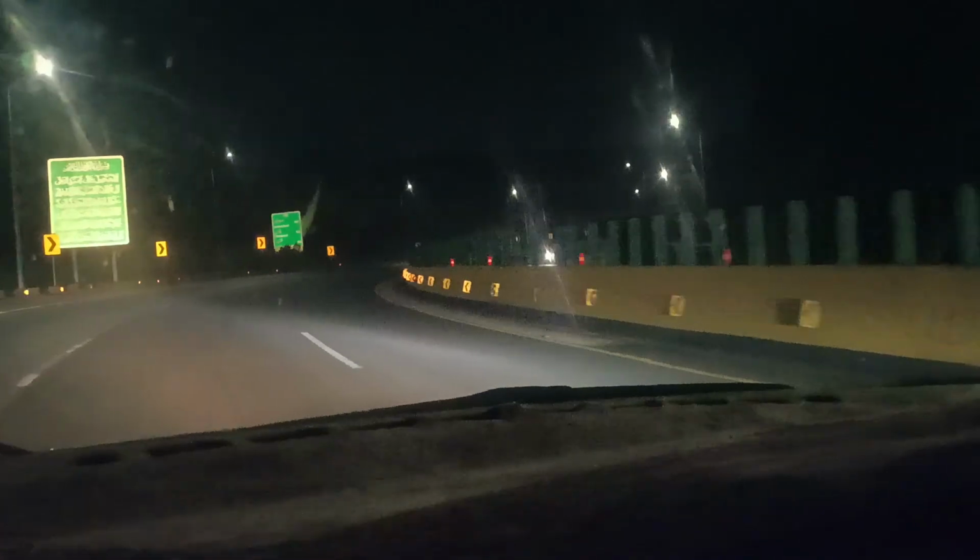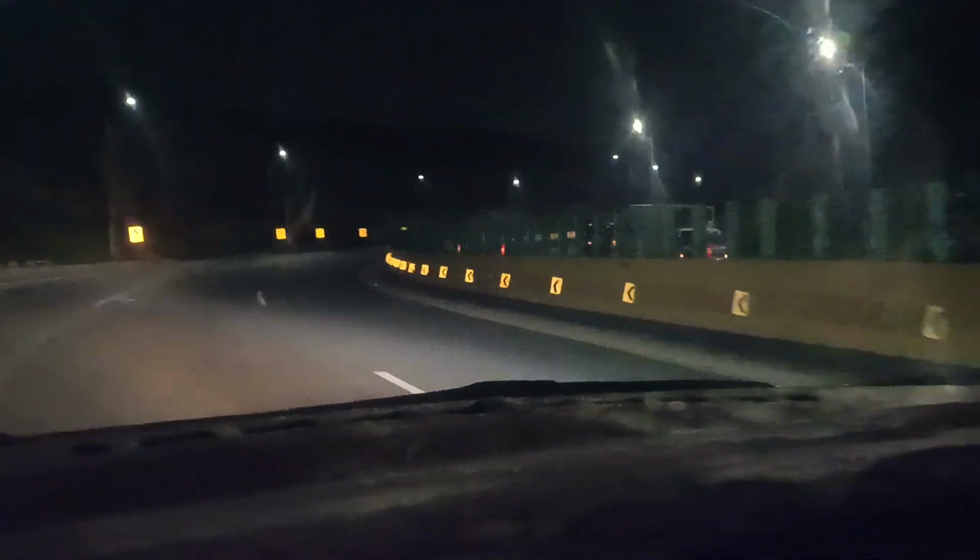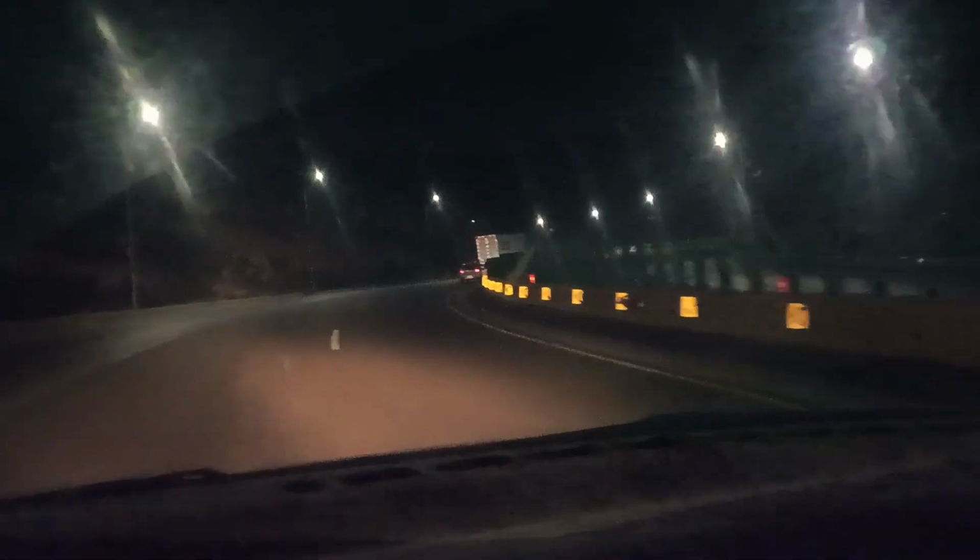Traffic from the front side. This salt range will take maybe a little bit of time, not much, but it's quite a romantic type of travel.